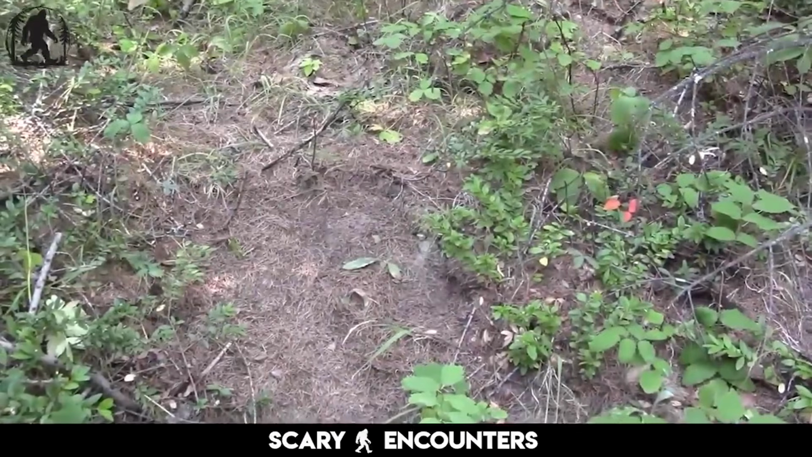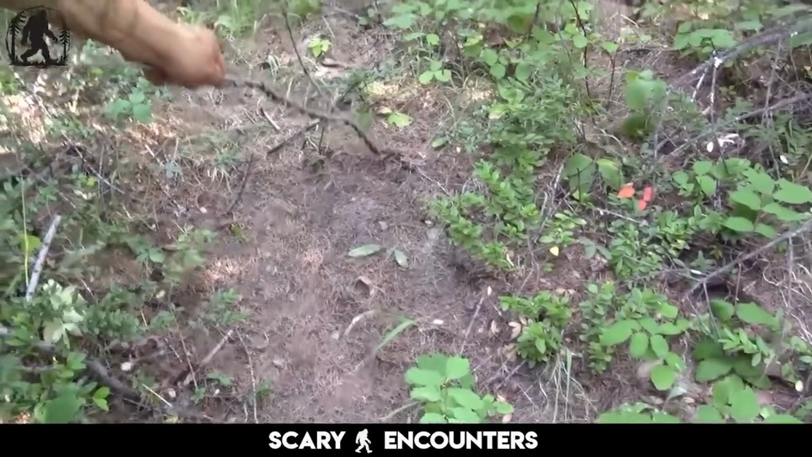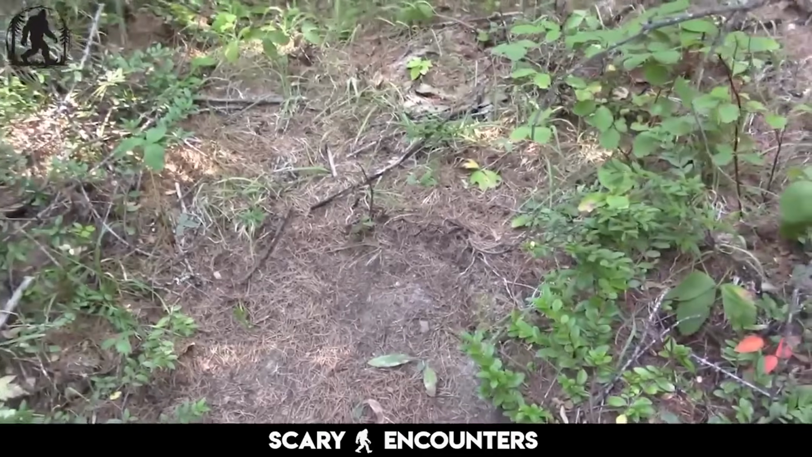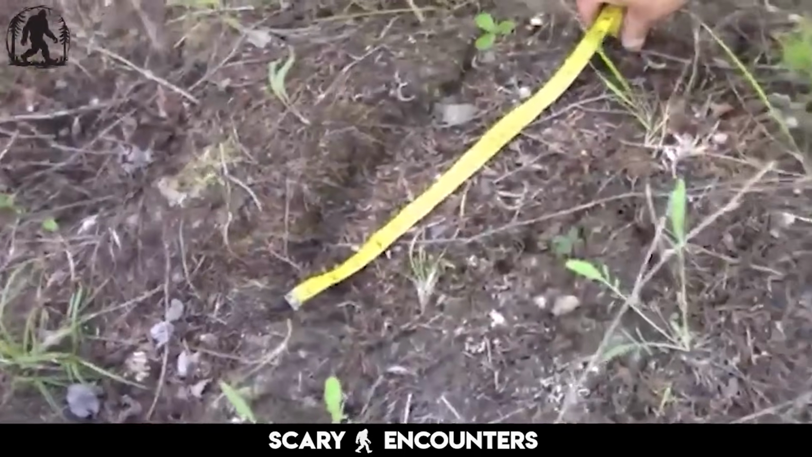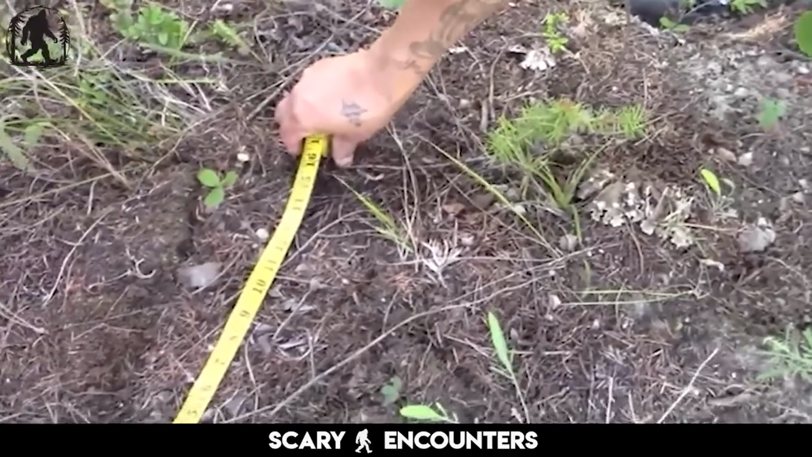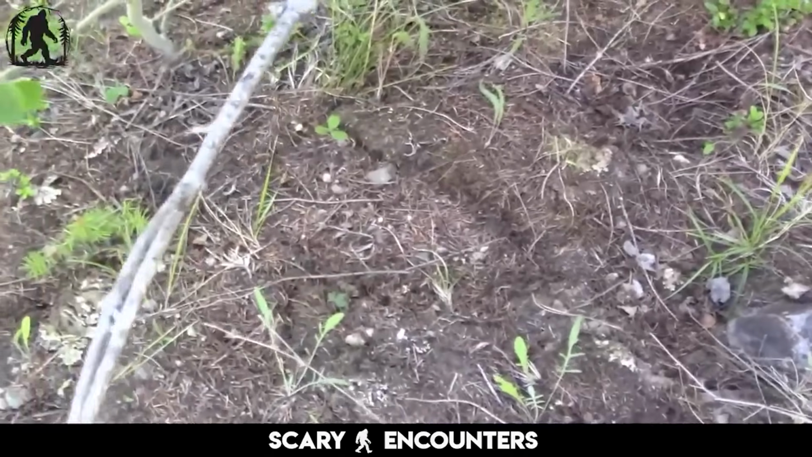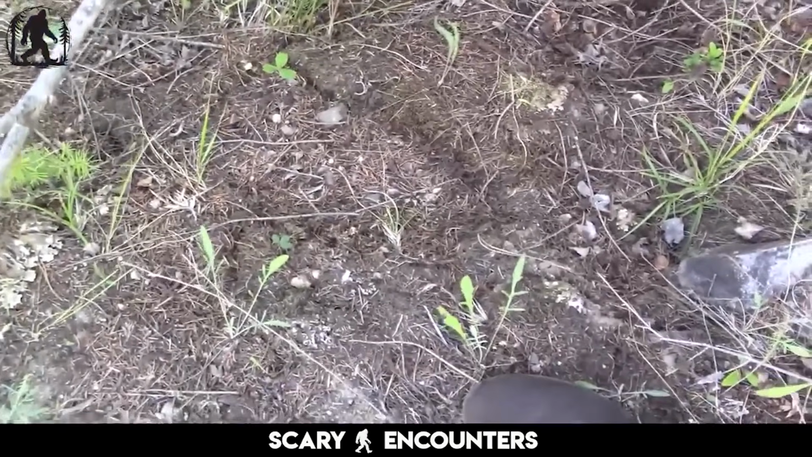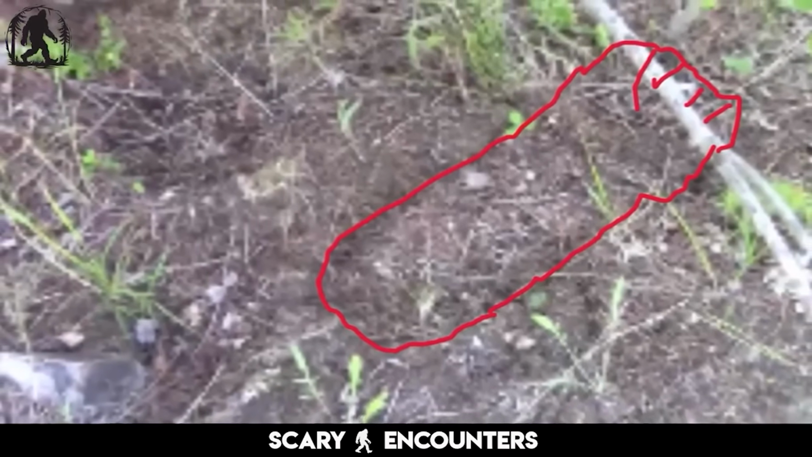As they push further into the wilderness, something unexpected appears in the soft earth. A massive footprint, deeply embedded in the ground. Measuring at least 15 inches, the print suggests an immense weight, unlike anything made by a human or known animal. The team carefully examines the track, noting its depth, the distinct toe impressions, and the way it follows an uphill path.